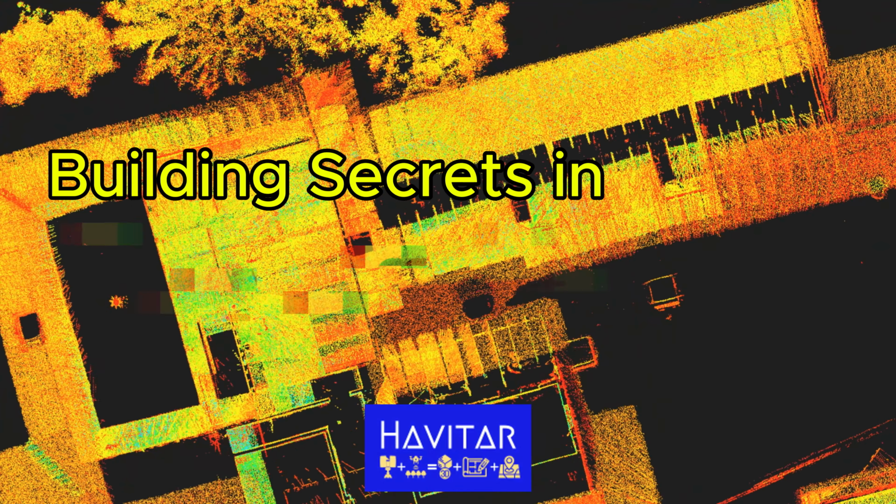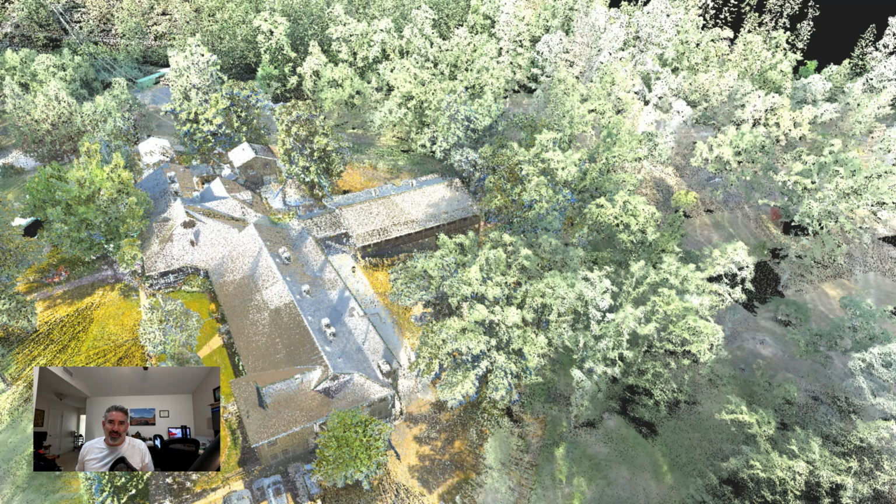And then above the rafters, there's this secret spot. Okay, so what we're looking at here is something pretty cool.